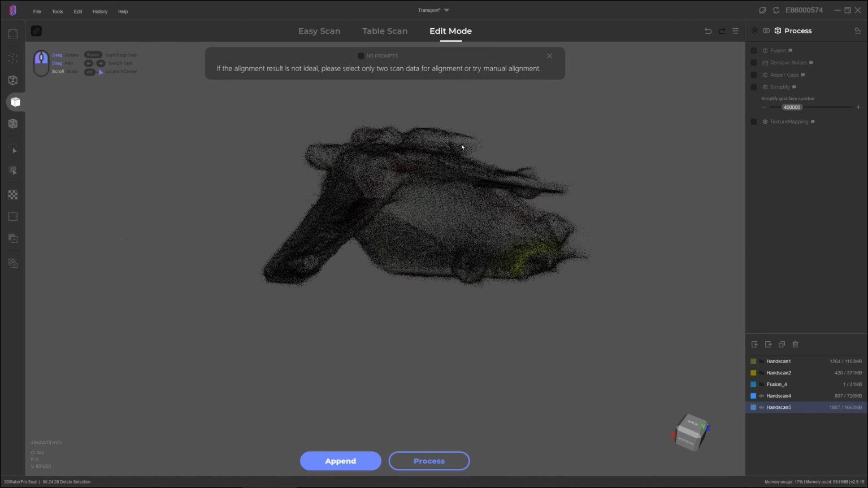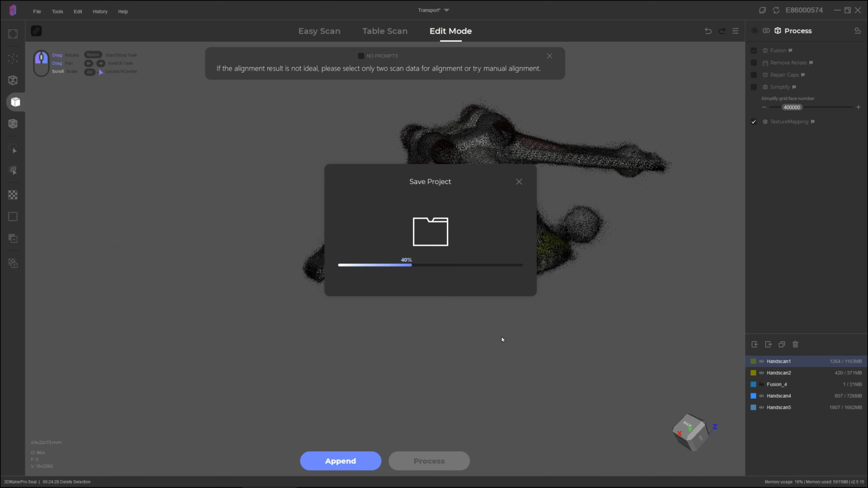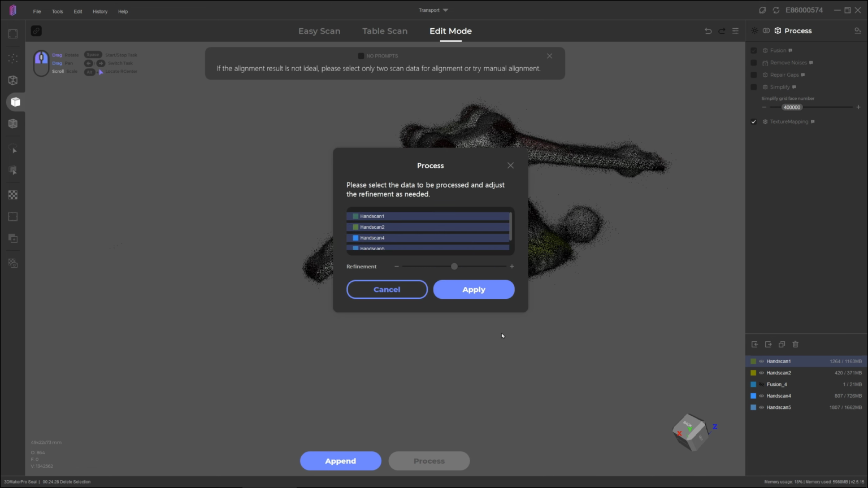In terms of repair gaps, if you're staying with the model from Fusion, that can definitely help. If you do have large holes in your model, it'll make it kind of watertight for you. So make sure you've got Simplify off, turn on texture mapping if you want the texture information. Having the texture on can also help add a bit of fake detail to the model as well.